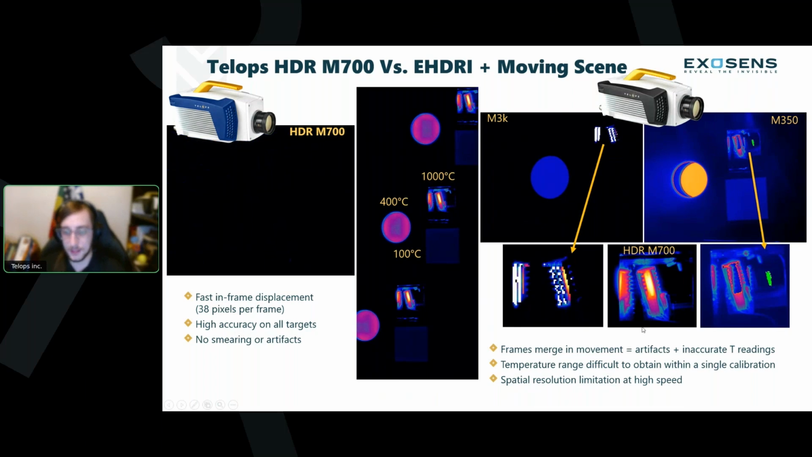I can't stress this enough. The types of imagery and the data quality that we're seeing with this camera, even from our first experiments and our first data collections, is superior to anything that we've seen before in terms of image quality with dynamic range. So we're very proud of that.